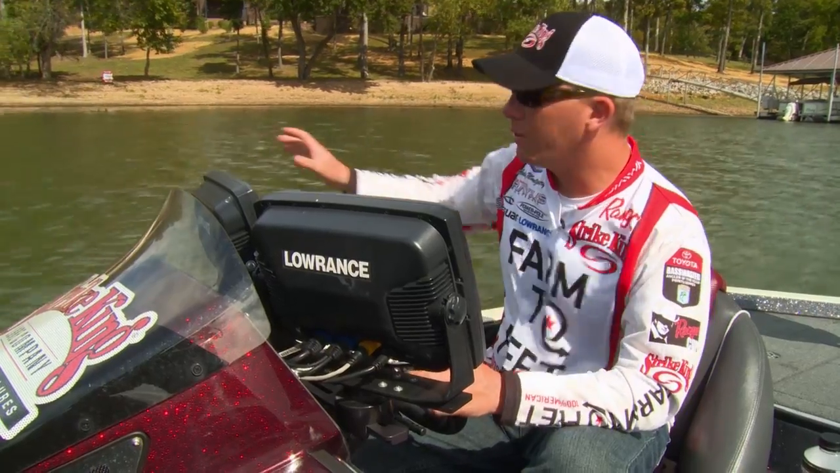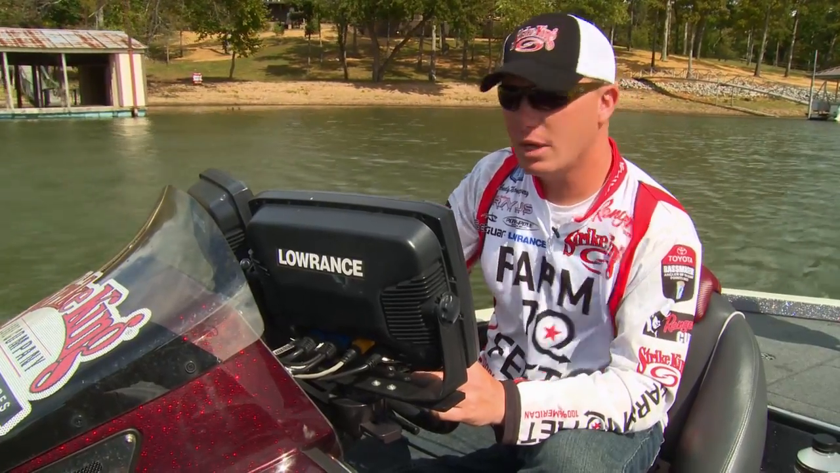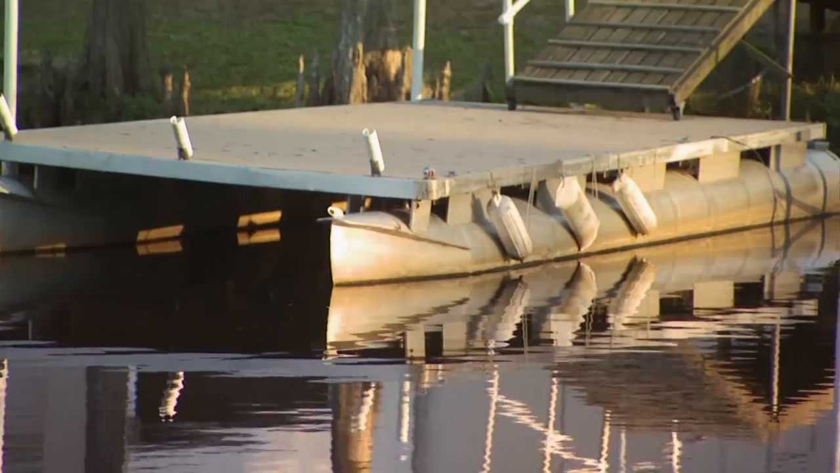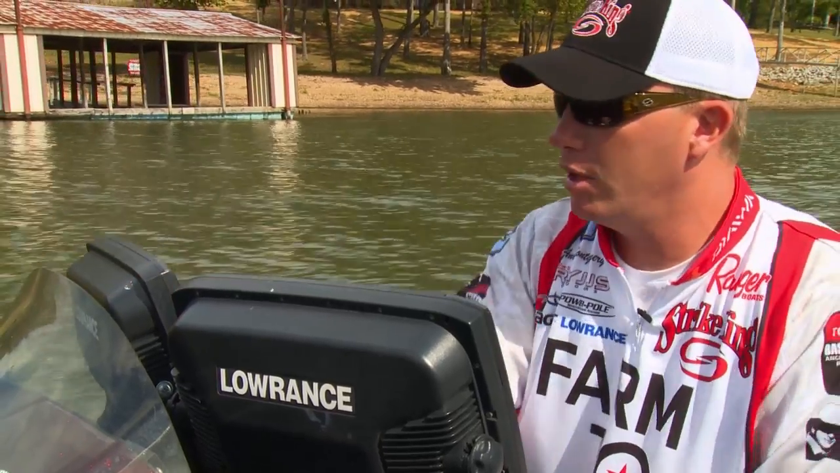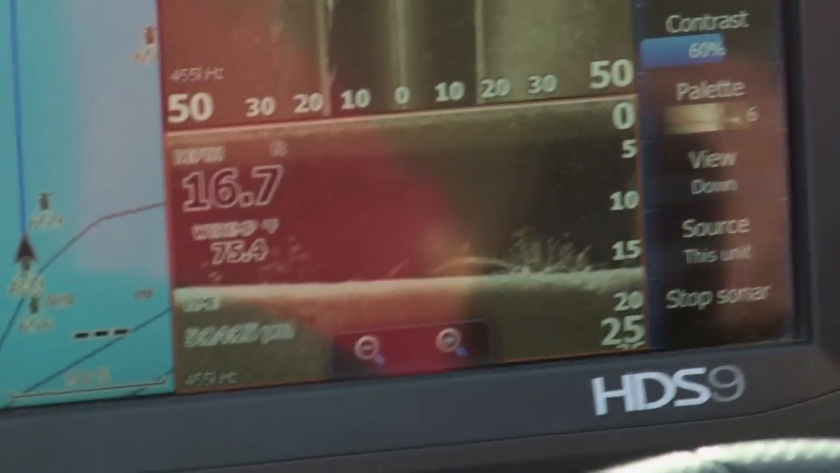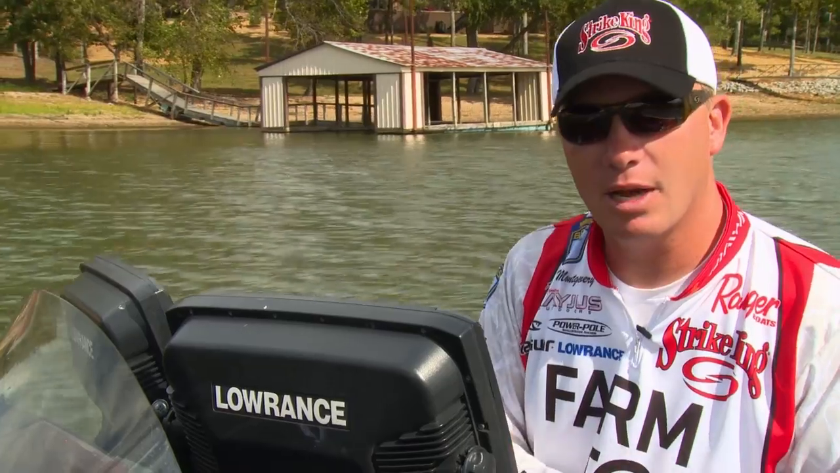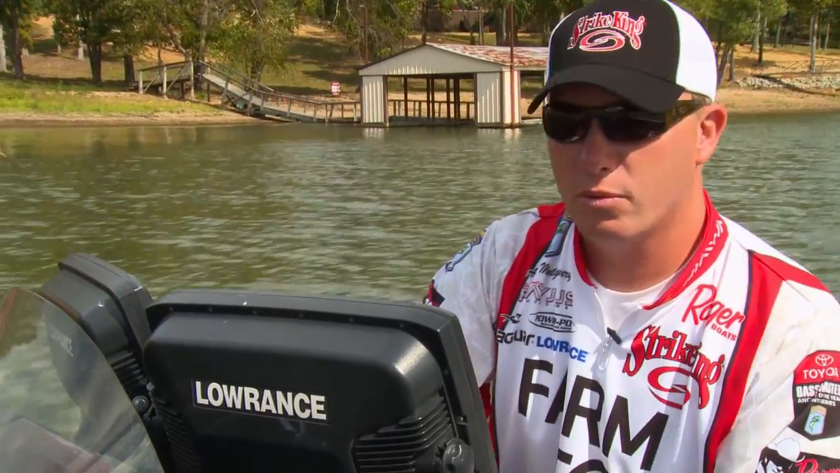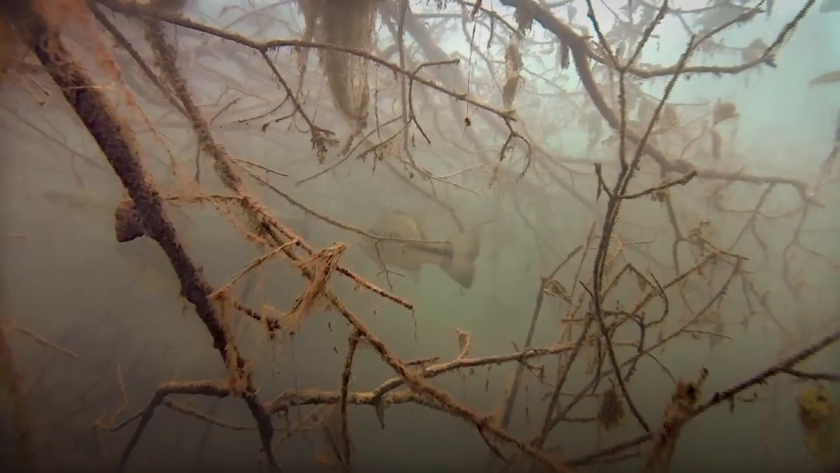So I just like to idle down a row of docks real close to it, looking at my screens, and I'll still look up at the docks and look for my keys, like a rod holder or a minnow bucket or something to let me know there might be brush coming up. And when I see them on my side imaging and down imaging, I can tell how big the brush pile is, how far it comes off the bottom. Does it lay right on the bottom, or do the limbs come way up? Stuff you couldn't normally see with the 2D, you can now see with your side imaging and your down imaging.